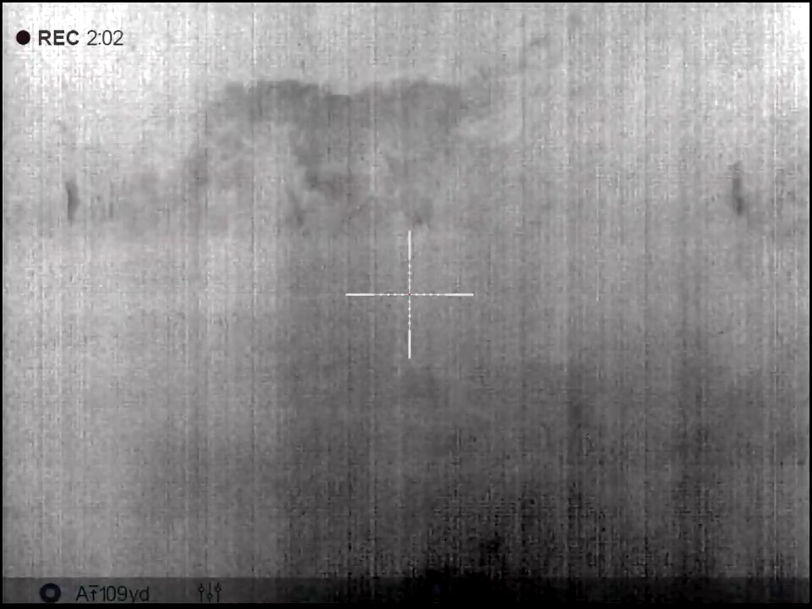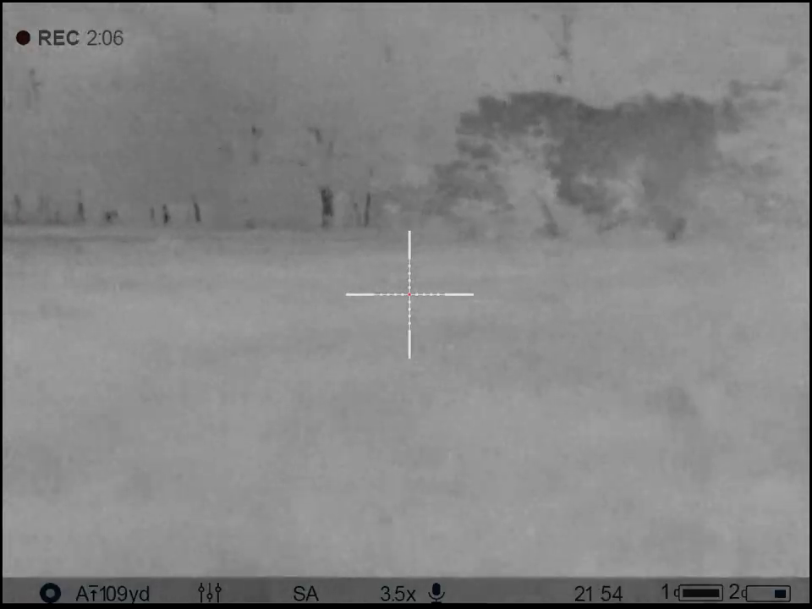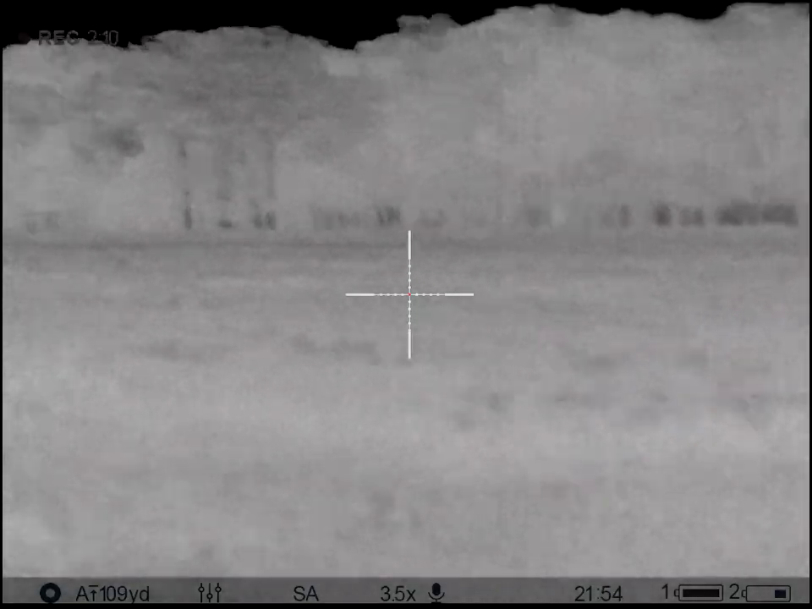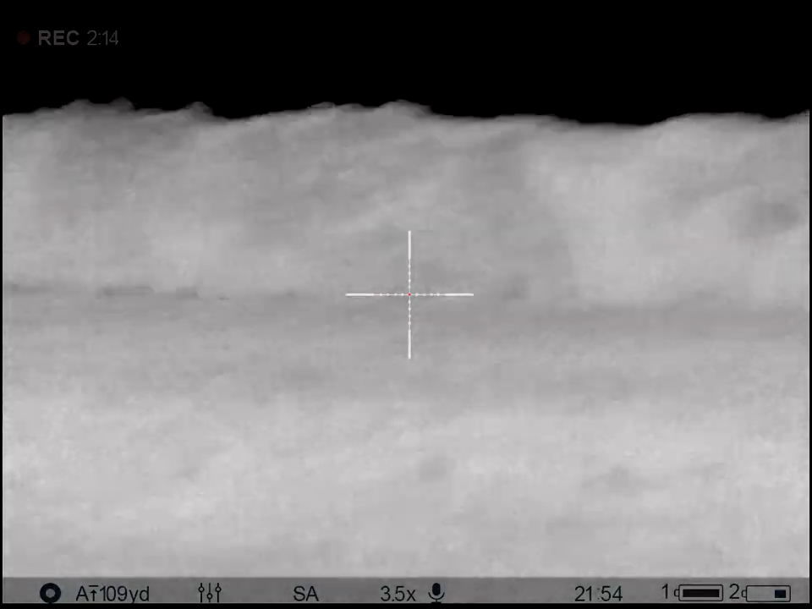Are you recording? Yes, I got it all. Except the one charging us. I got 7 or 8 rounds left. I think we better save them. Yeah, I think I still got probably 20. I have a 30-round mag, but I shot that one quite a few times point blank. Oh, that was coming at us? Yes. Awesome. I shot him when he was right here.